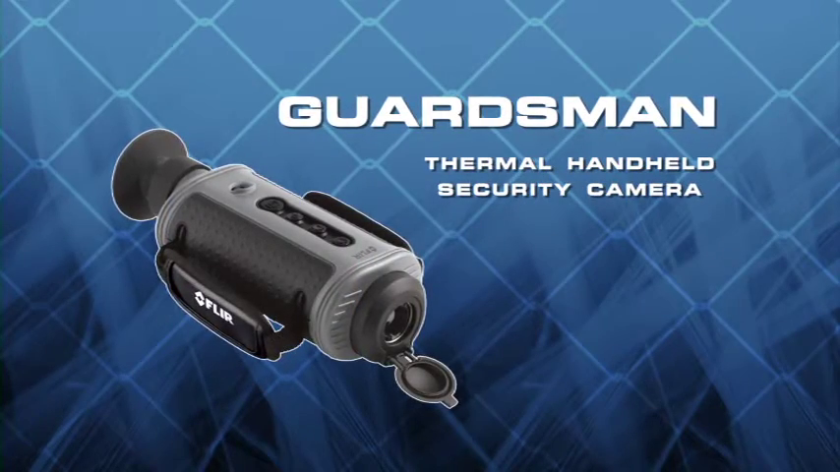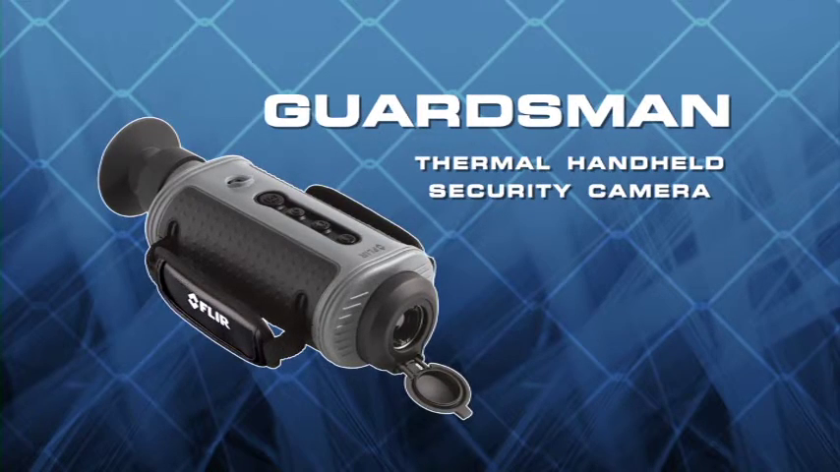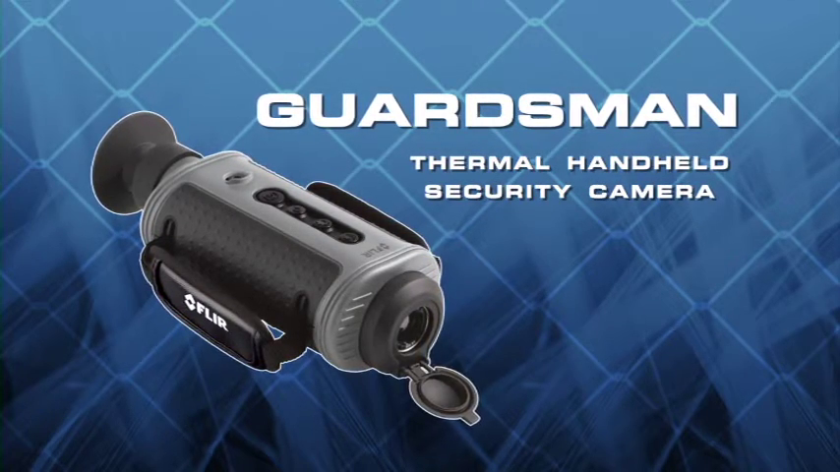FLIR's Guardsman is the handheld thermal security camera you need to solidify your facility's security day and night.